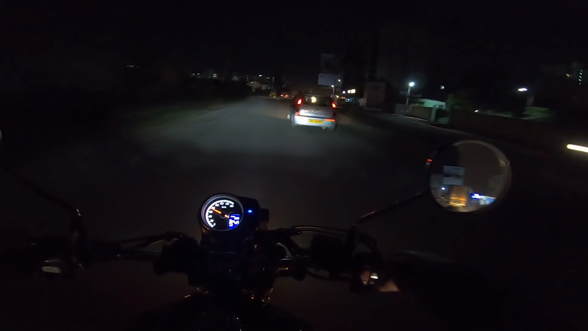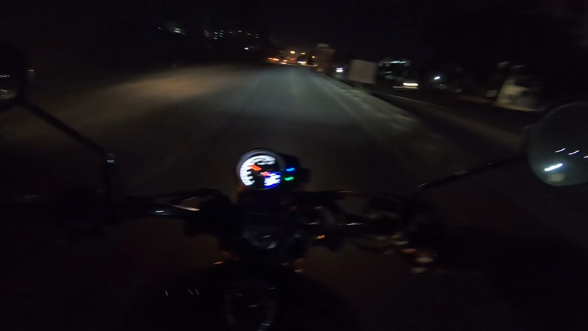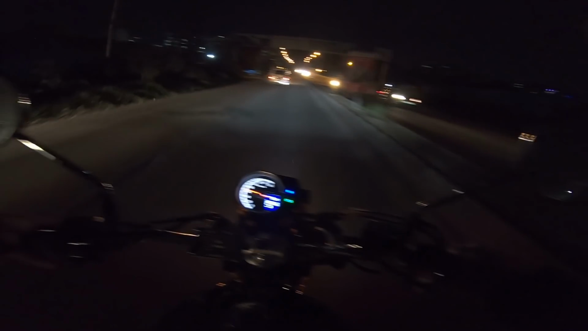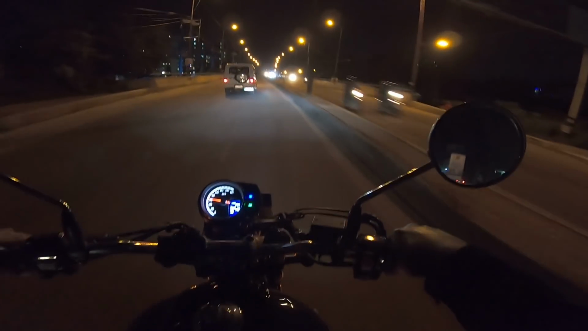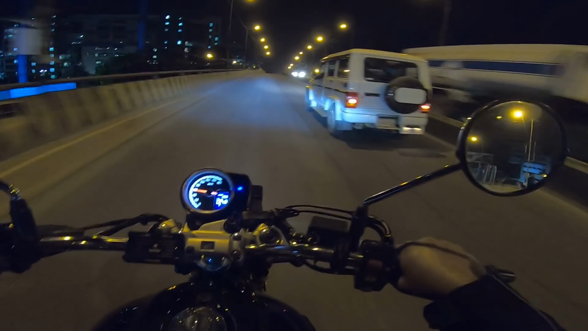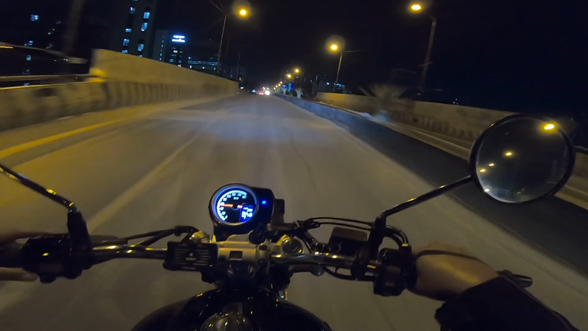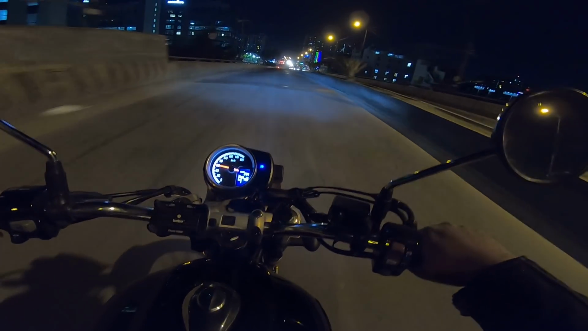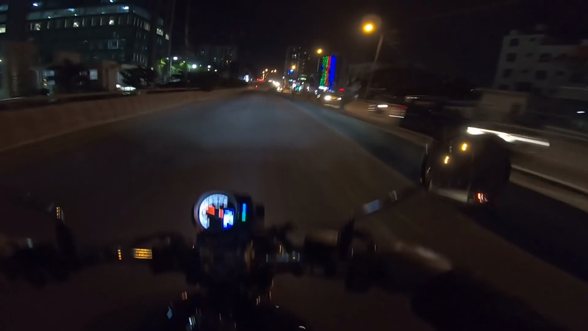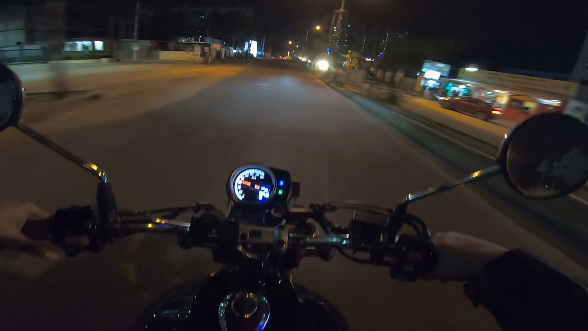So let me put on the high beams. So for a bike, for a stock headlight, I think this is one of the best set of lights I have seen so far. Trust me, you wouldn't be able to see anything on the X-Pulse stock light. So it's not as good as this. So this is quite good. So now we are entering the city limits, and you have the street lights available. So you can't really make out much, but yes, it is lighting up the road adequately.